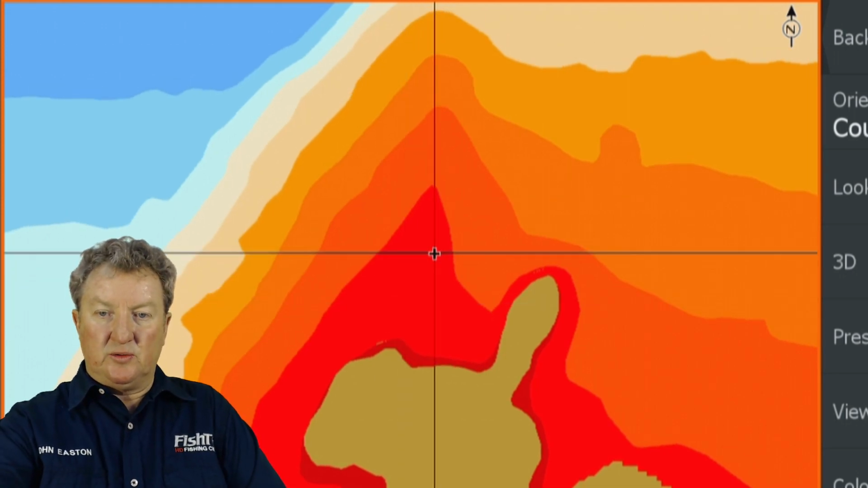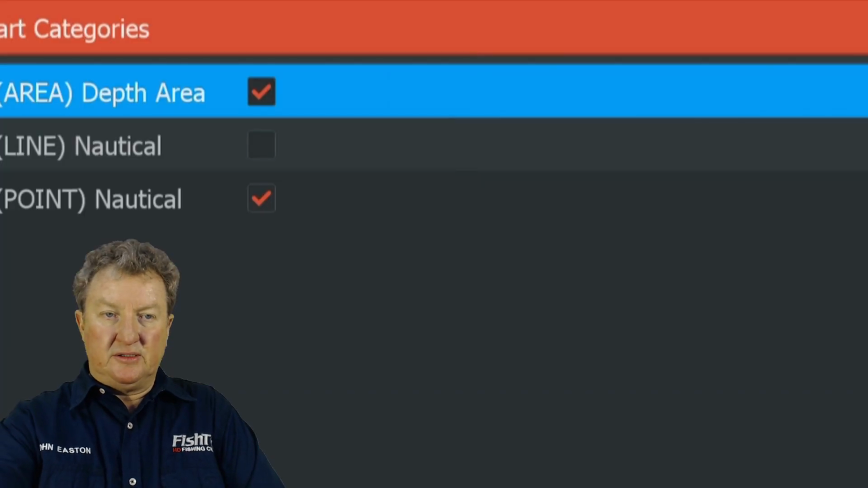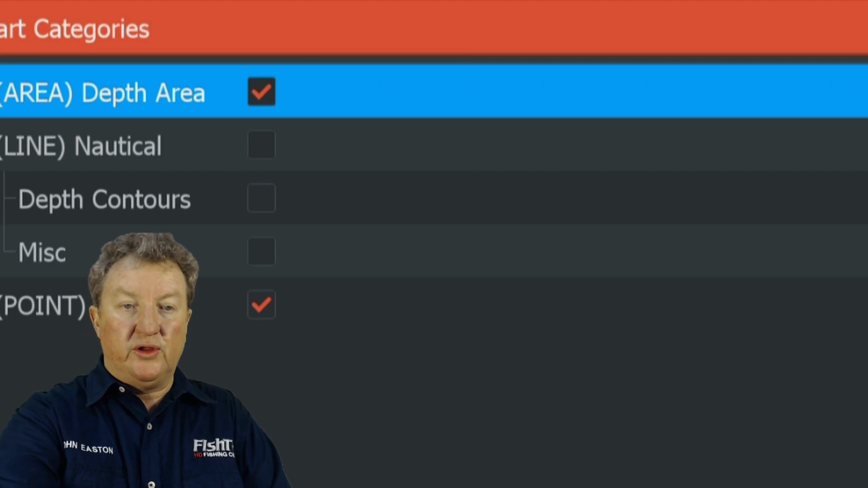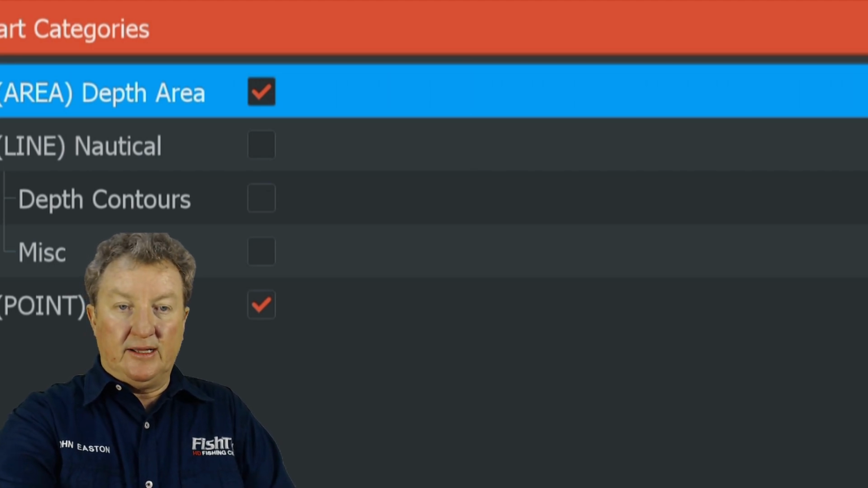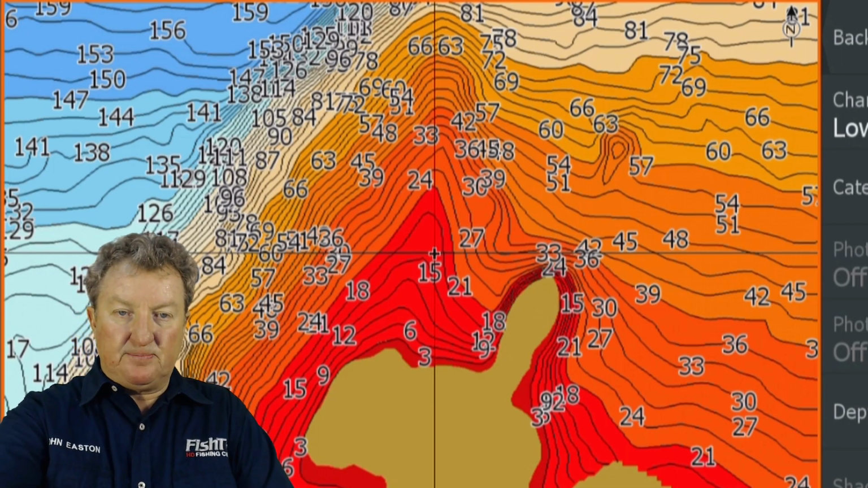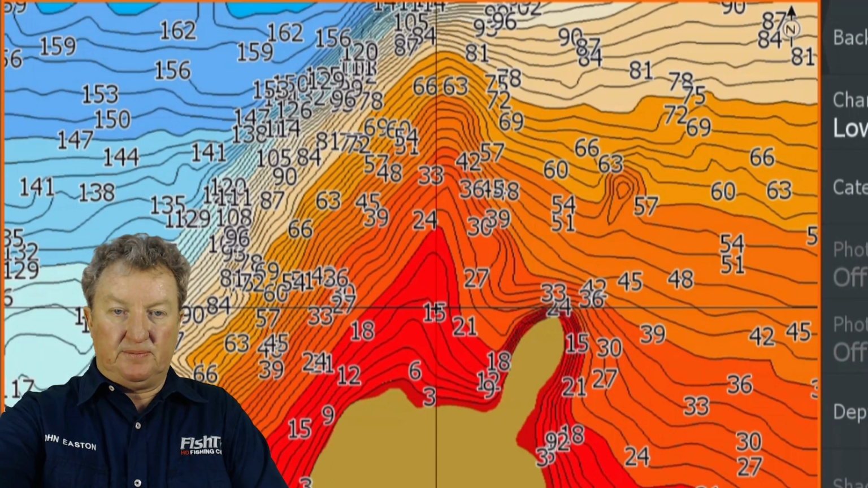So what we do now is we go to view, we go to categories, and we turn on, be careful, don't put on all the lines, we just want the depth contours. Okay, now immediately something special happens here. We can see this point here, 15 foot in this particular position. This is when the dam is 100% full. Remember, my maps, when I've surveyed the dam, that 2 feet that the dam was down, I've compensated for that.